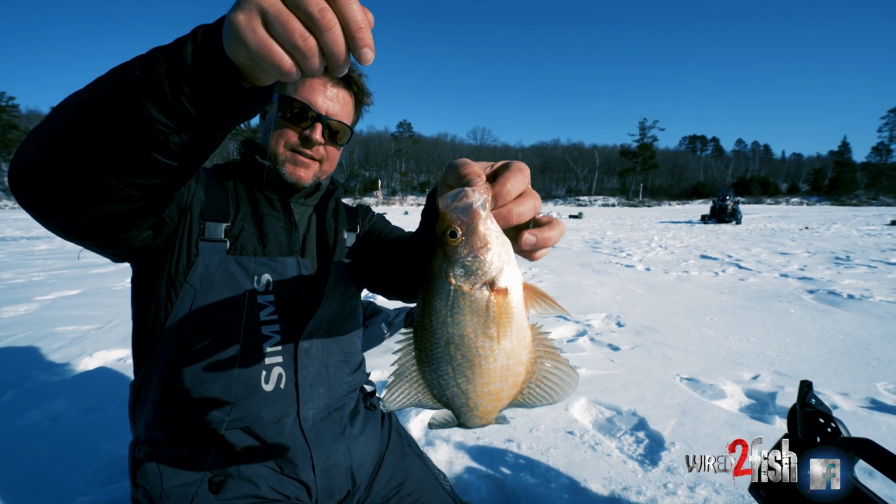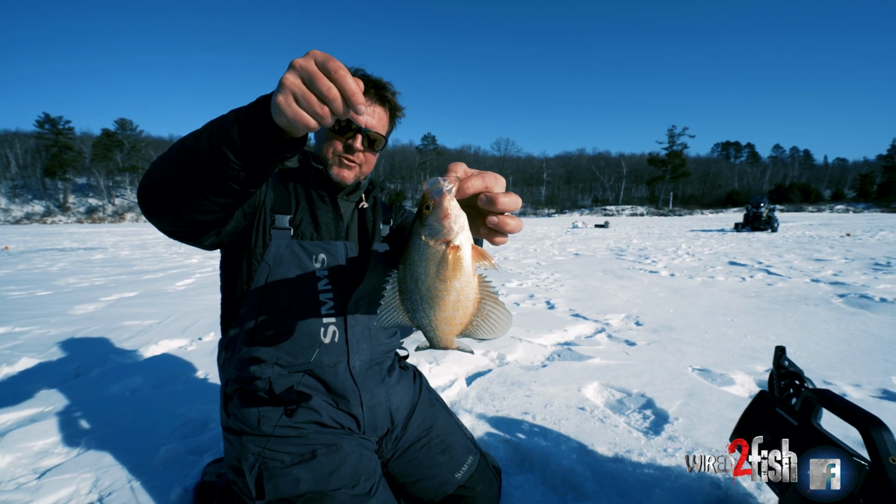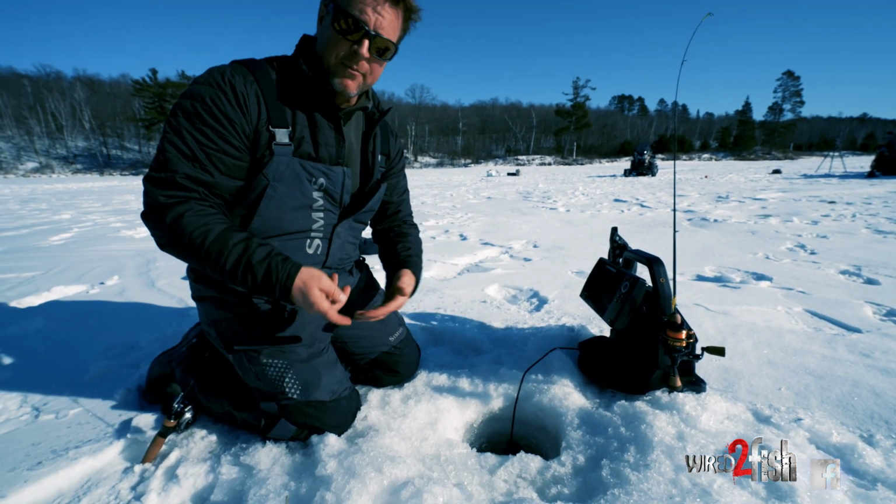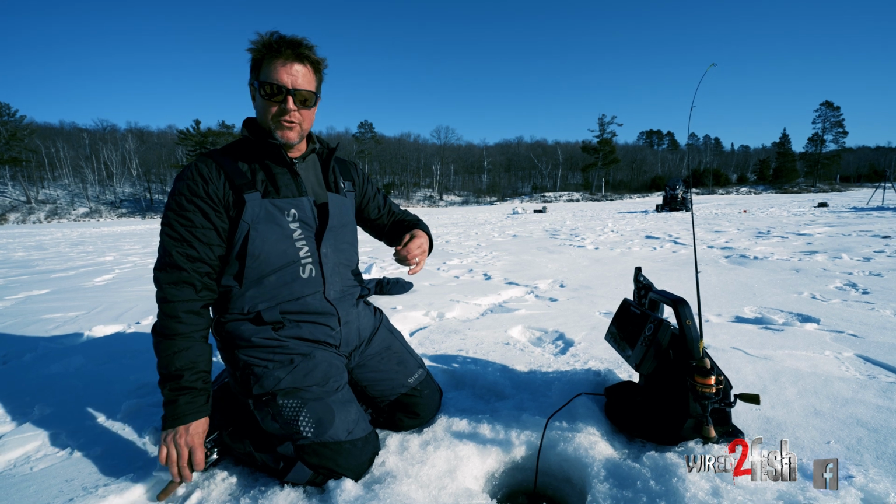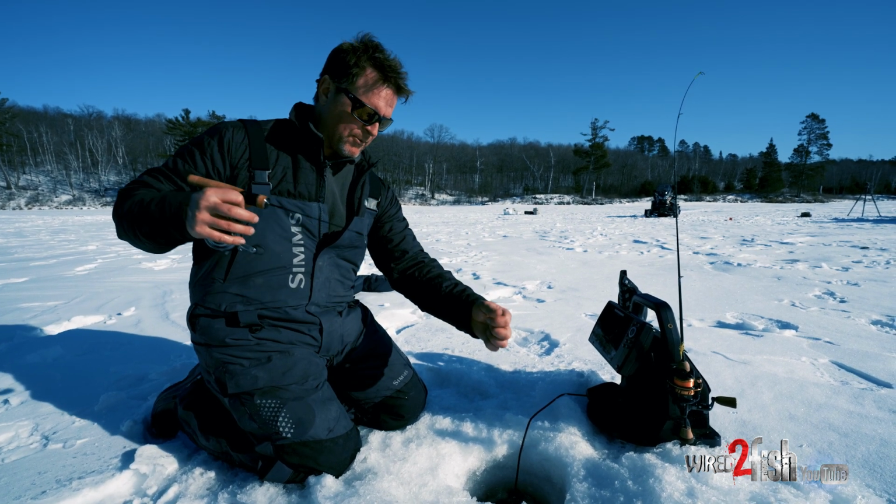That's one thing when you consider jigs. We like to carry a good selection. A 16th ounce is probably a go-to. That's a jig that allows you to get down quickly to the fish and run a more appropriate hook size. And then 32nd is probably your go-to during a tough finicky bite. And then a 64th, you know, for shallower water applications.